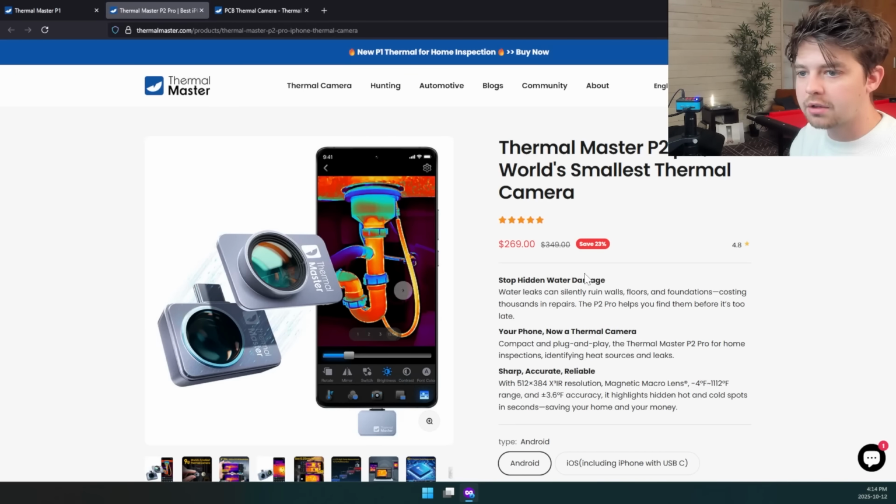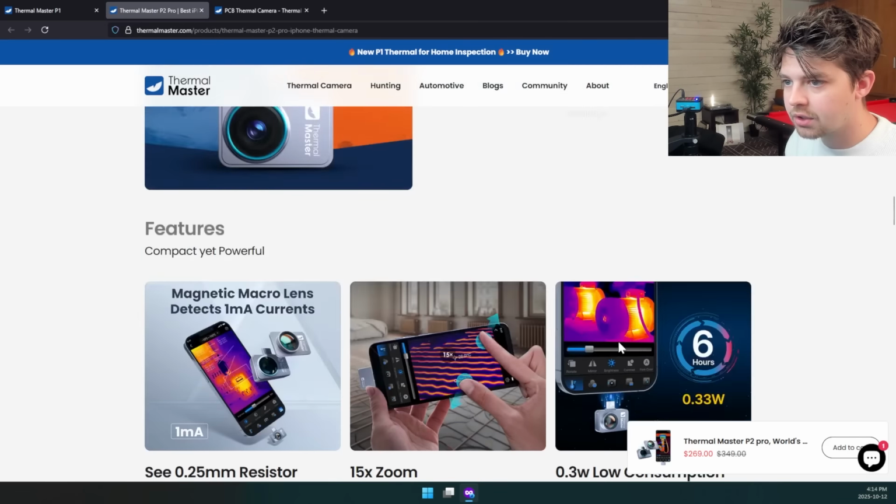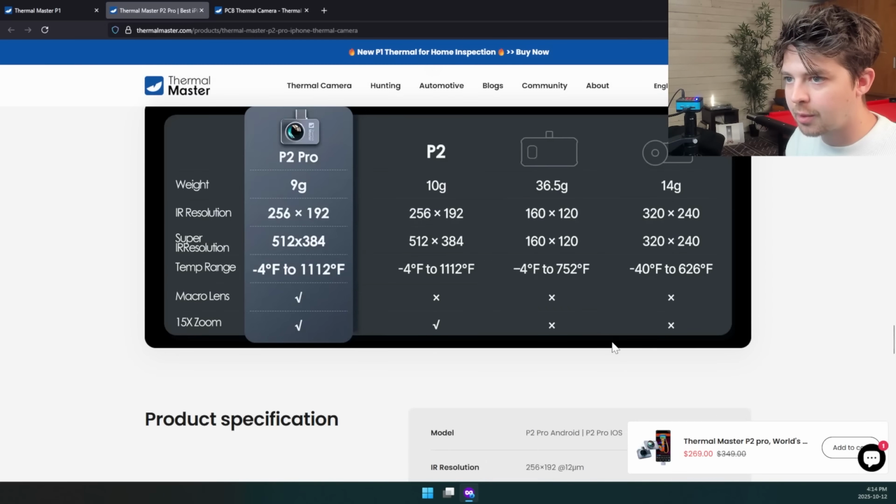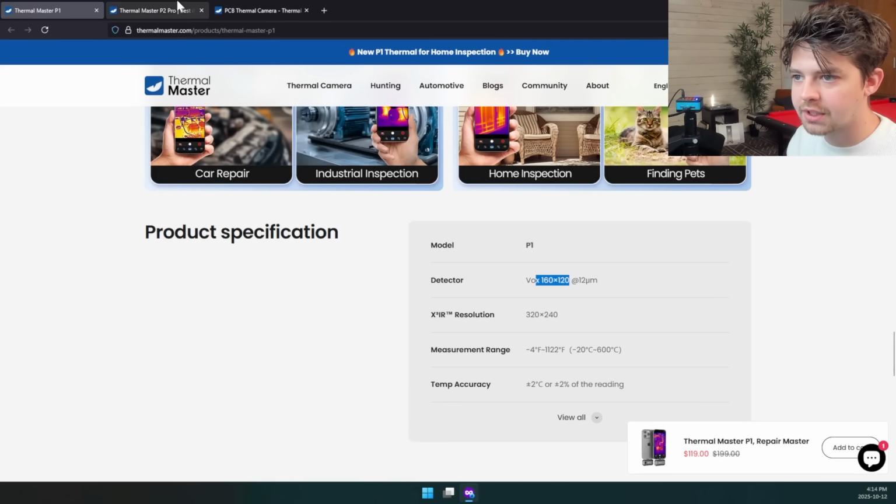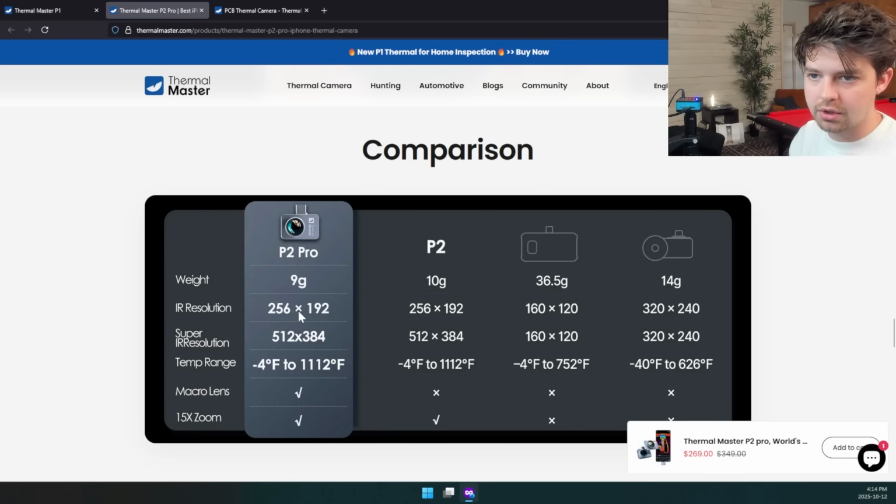Again, this comes with the macro lens and it does have a higher resolution. Again, this is not the resolution of this camera. This is with the software enhancements. So the actual resolution of this camera is a little bit higher than the P1. So we have 256 by 192 versus on the P1, we have 160 by 120. So there is an actual difference in the sensor itself.